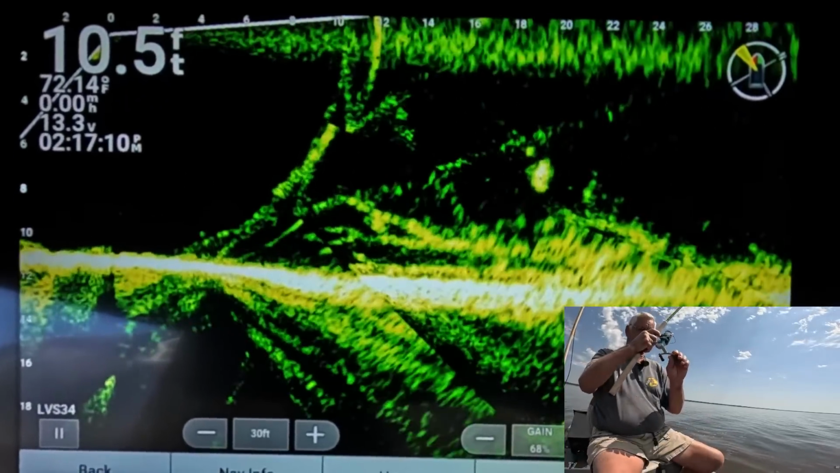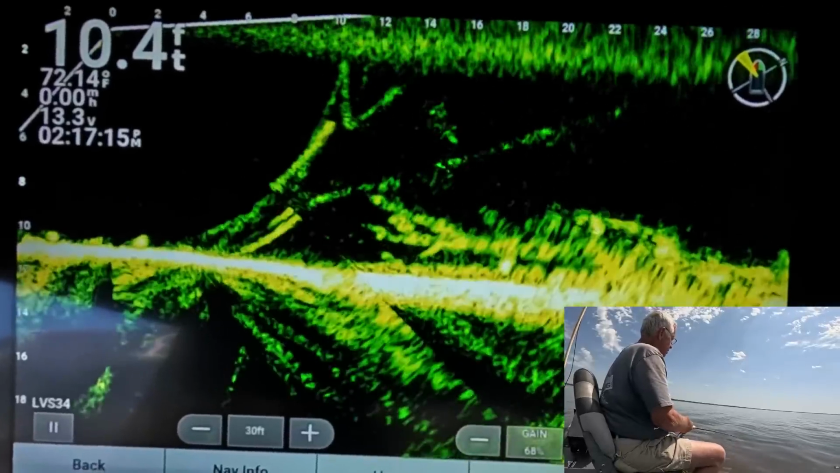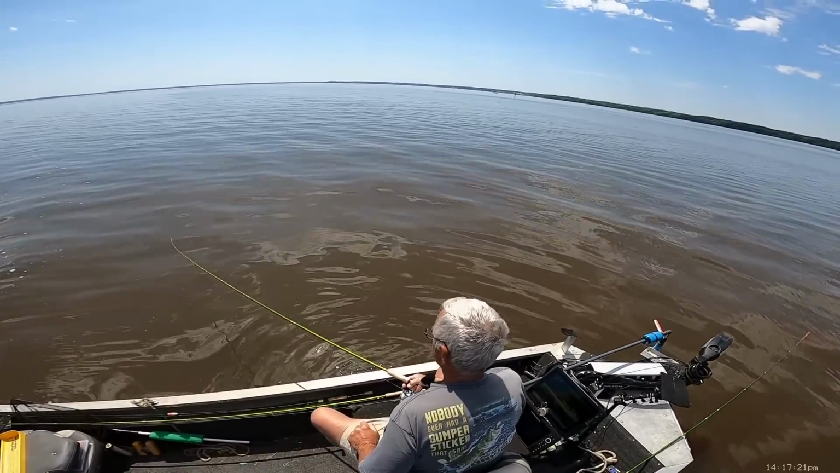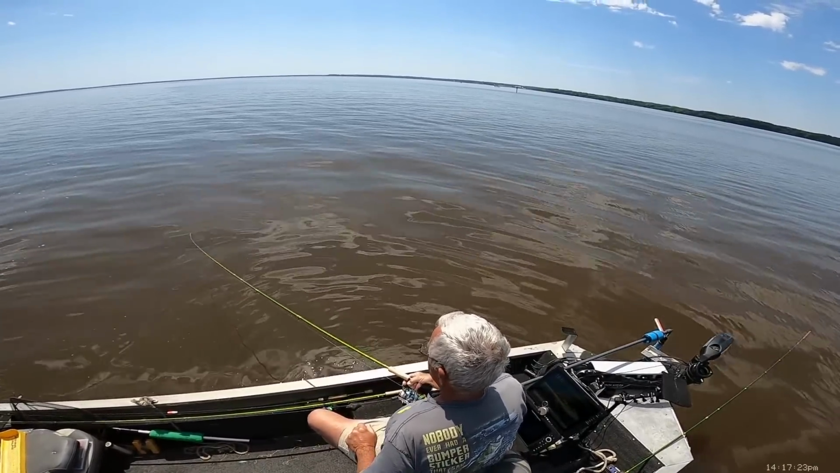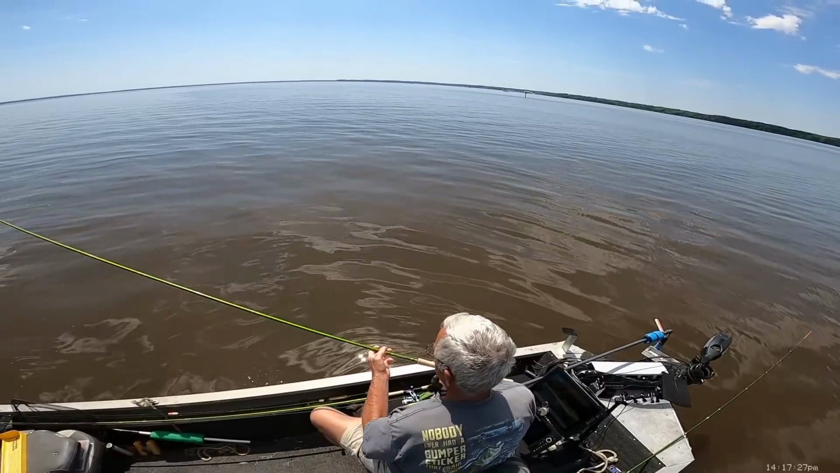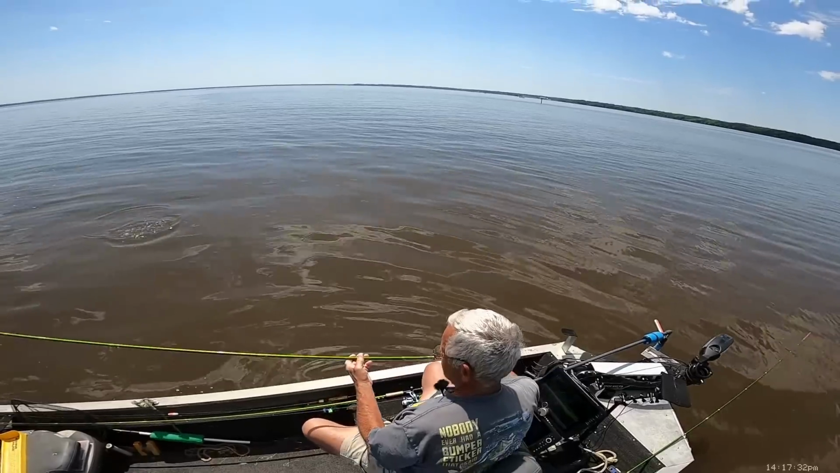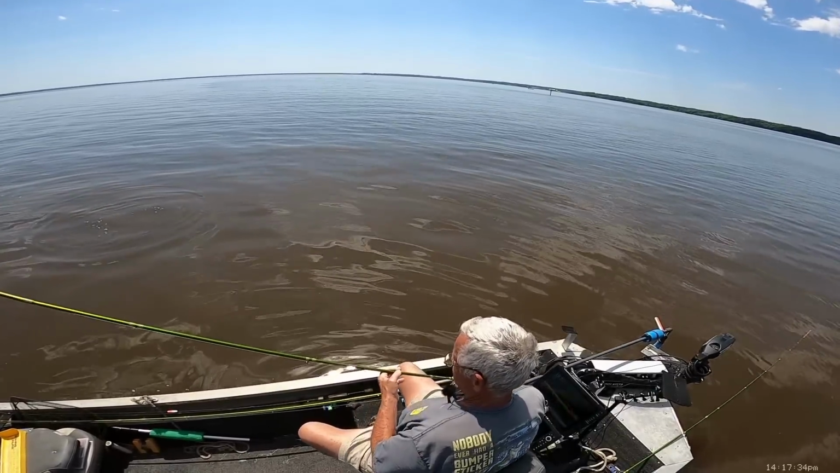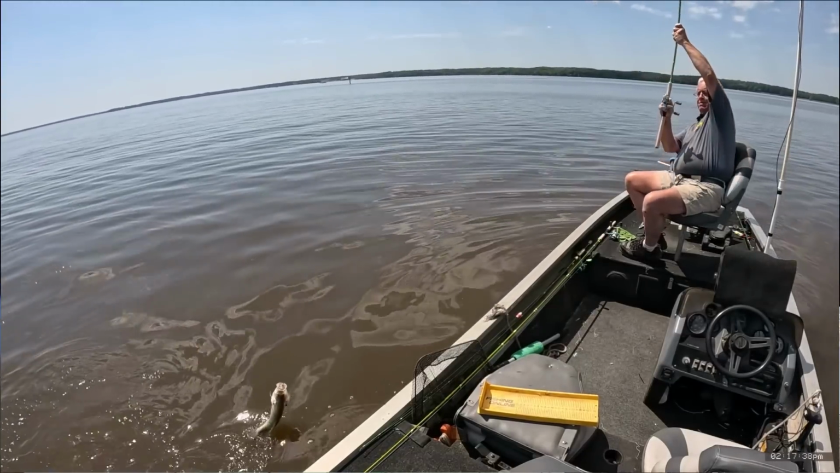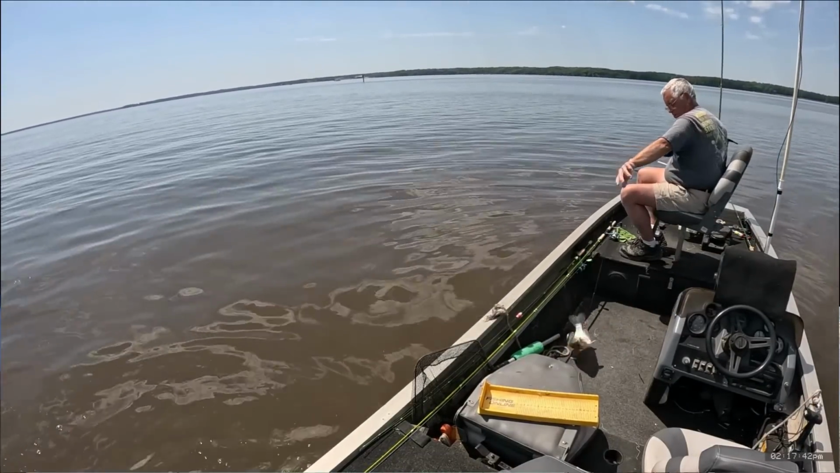There he is. Oh, that's a good one right there, boy. Good Lord, what a big old fish. Man, look at that thing out there. Good Lord. Man, that's one more crazy good spot right here. Look at that fish right there. If I can get him in, about lose him. Oh Lord, I'm barely over the reel.